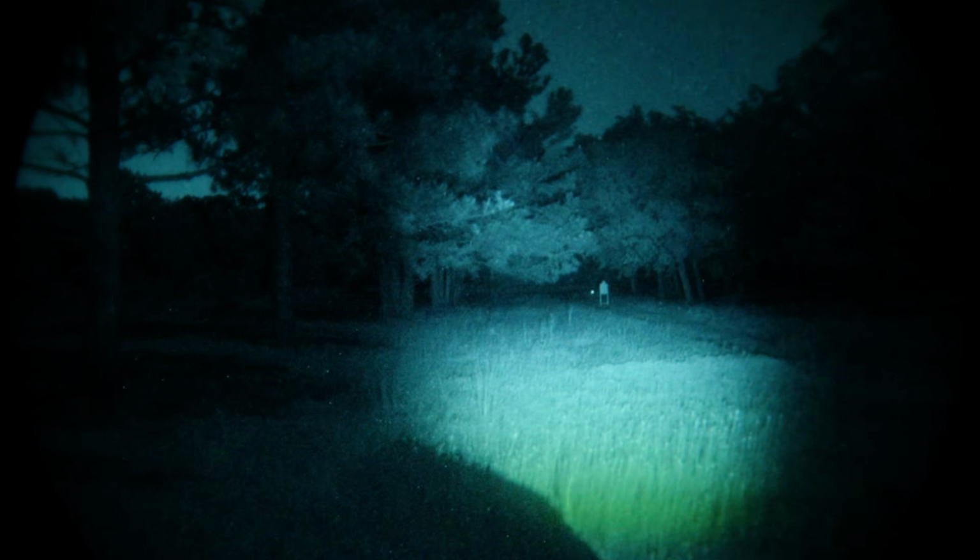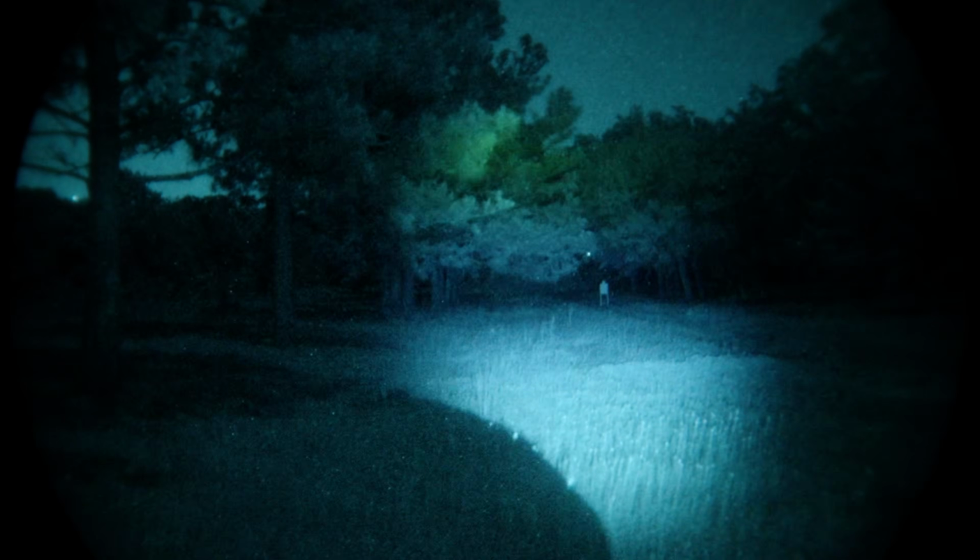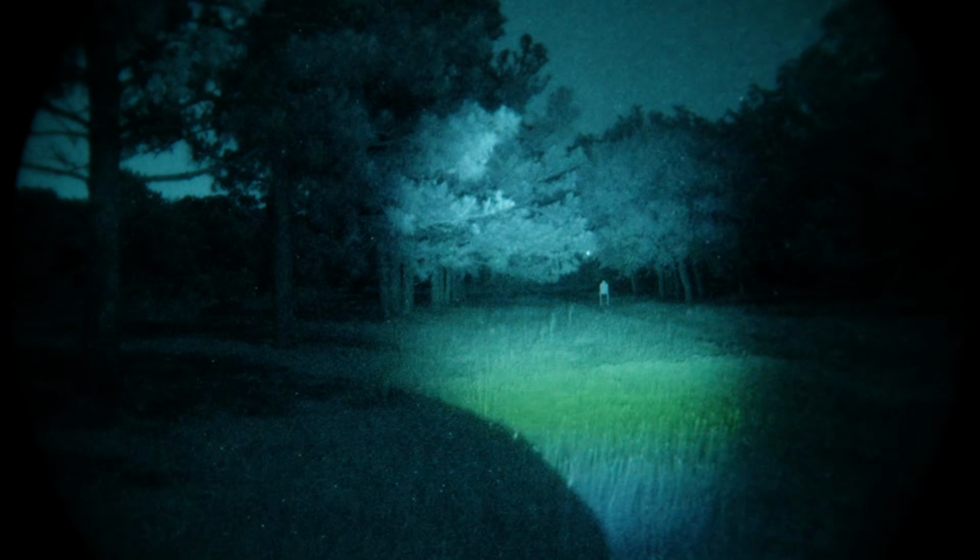Still a little flickery. I think that's just an Elbit thing. We are filming with an Elbit tube this time. Not sure why this happens, but it is a MAWL specific phenomena.